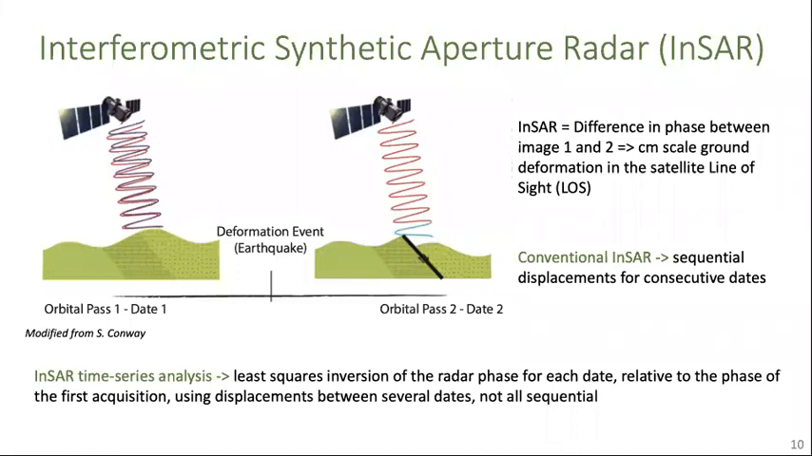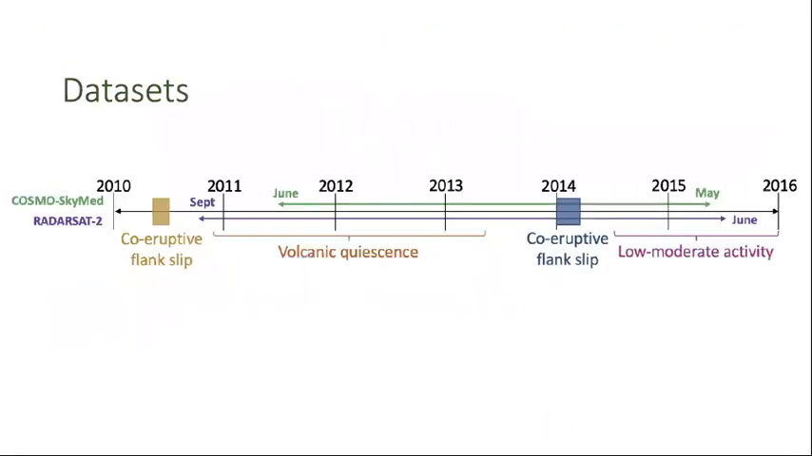In this study, I applied an InSAR time series technique that is capable of extracting smaller magnitude signals spanning longer time intervals by performing a least squares inversion of the radar phase for each date relative to the first date using a greater number of interferogram combinations. We used two synthetic aperture radar datasets from the COSMO-SkyMed and RADARSAT-2 satellites, beginning after the 2010 event where we saw co-eruptive flank slip, spanning this volcanically quiescent period, and also the 2014 co-eruptive period where we expect to see flank motion. We performed InSAR time series analysis on each of these datasets individually.